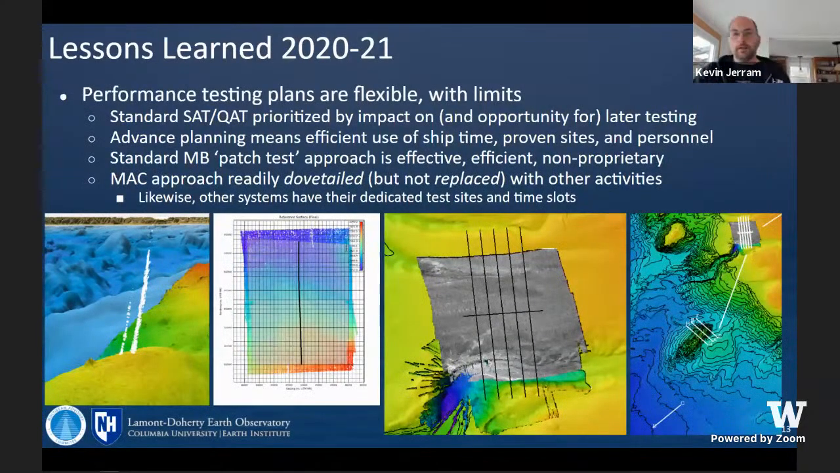One other point here is that I've talked about our collaborative approach, and we try to make the multibeam testing fit as easily as possible into the existing ship working grounds, the transit plans, around other activities that the ship has. We want to work with the ship with as much time in advance as possible.